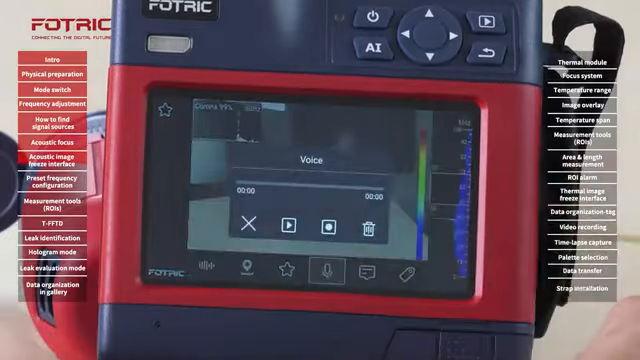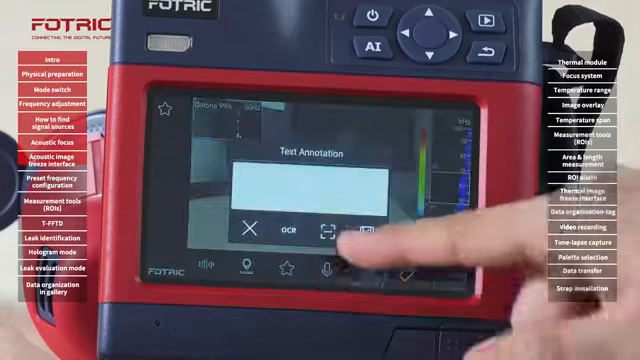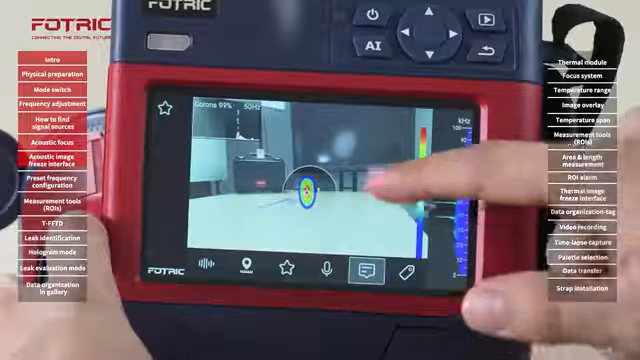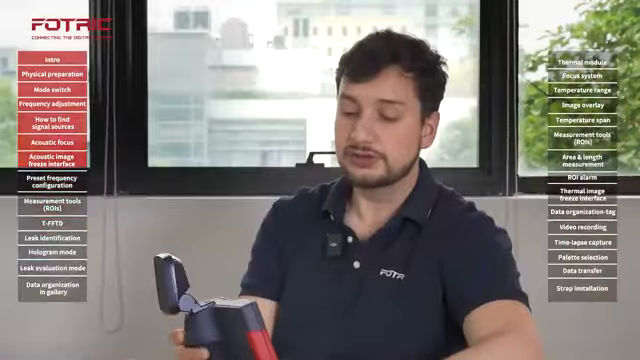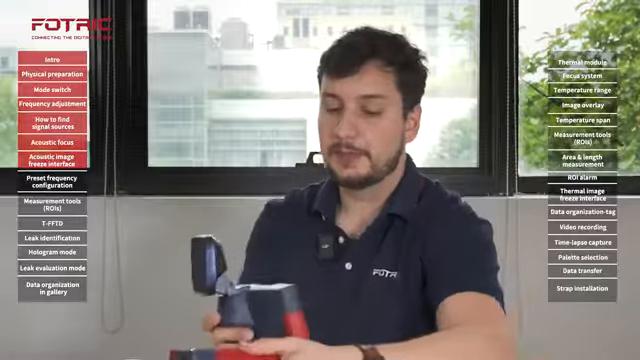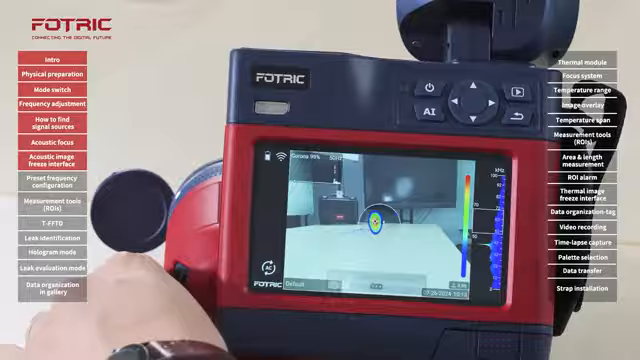I can add voice notes, comments, or tags. We will go into these later. Now that the picture is ready, I will press the picture button once more, and my image is going to be saved. Now, you notice that I played by adjusting the bandwidth.